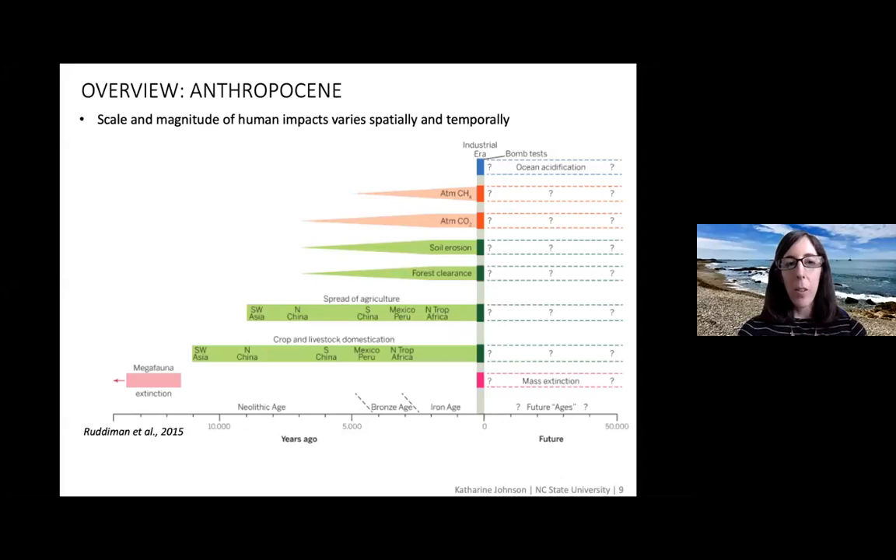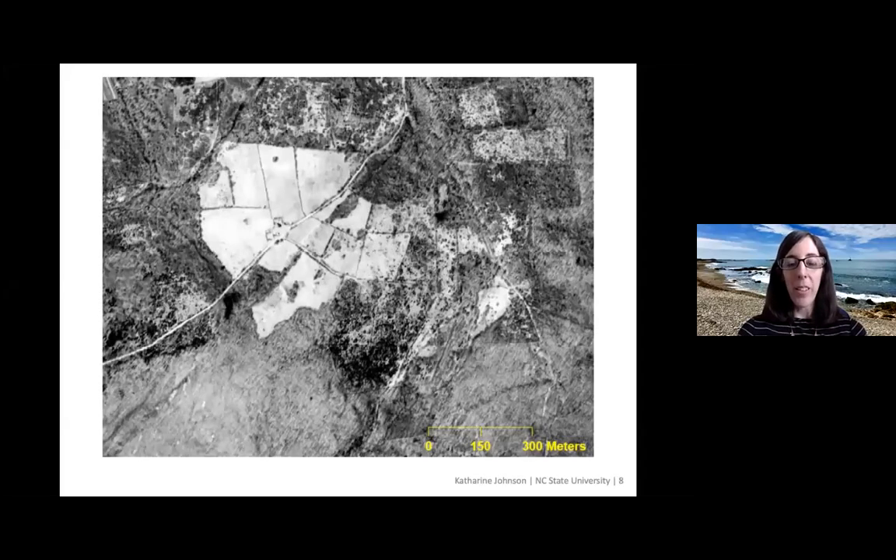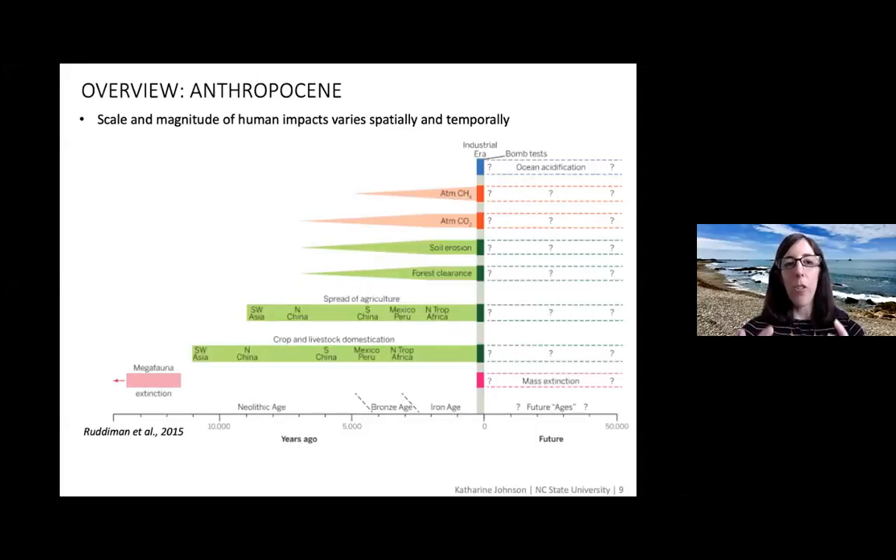Now I'm going to talk a little bit about this, as you can see, the impacts to the landscape are great, and it's not always visible. So I'm going to give a little bit of background on this proposed geologic epoch called the Anthropocene. This is basically the idea that humans have had great impact on the environment and landscape, and the timing varies, but we know for sure that this goes back to at least the advent of agriculture, and even possibly the megafauna extinction in North America.